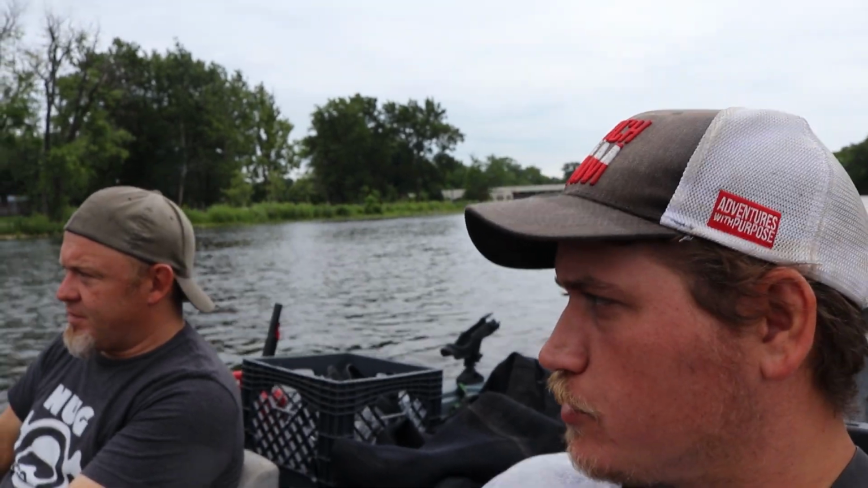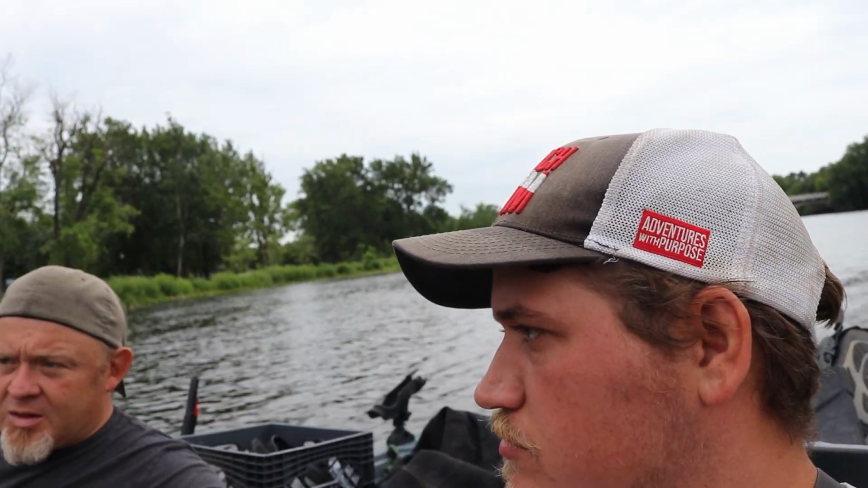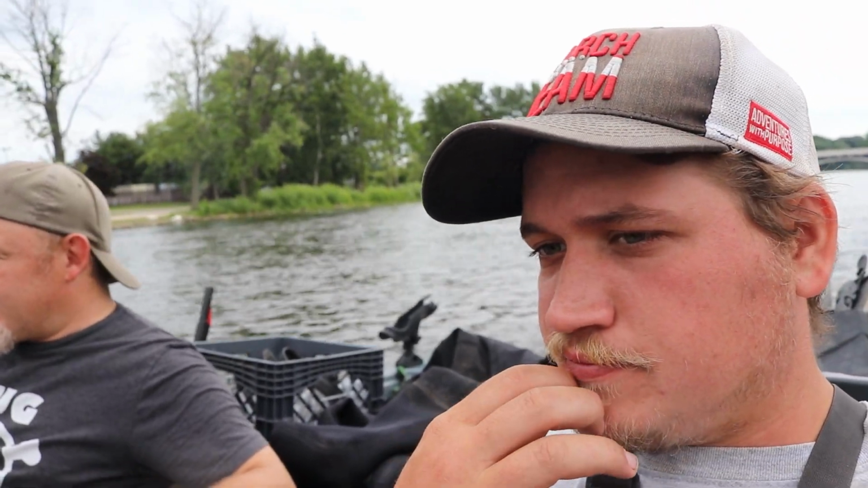So you want to keep going downriver or upriver? Well, if we go upriver, then we can flip. Well, if we go upriver, your sonar's not going to work as well. No. But we got to go upriver regardless. There's no other boat ramps up there, so I can shoot at 100. My down imaging seems okay.